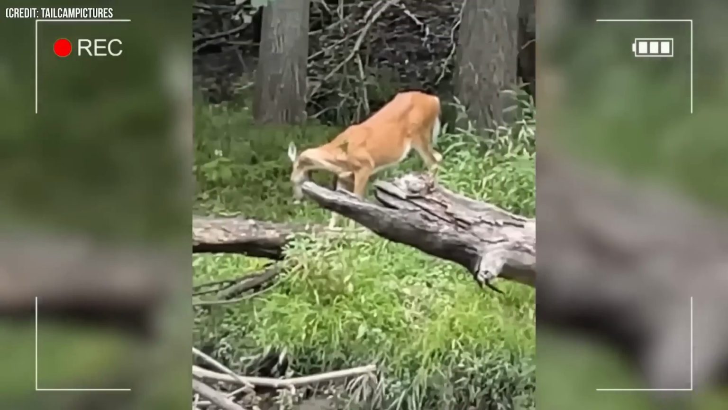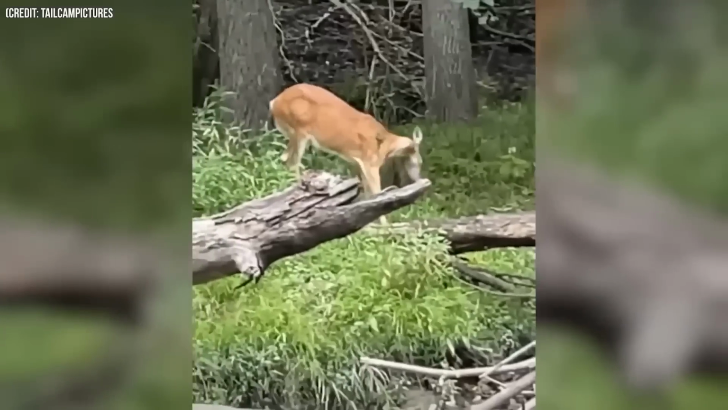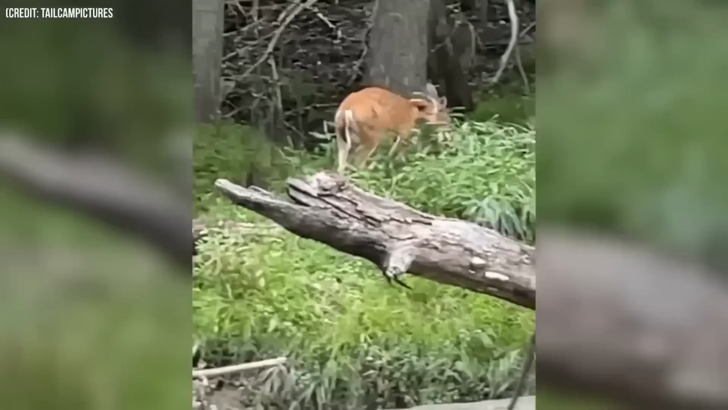The person who was a few yards away from the deer captured the video on his phone. The person was shocked to see the animal. The deer was just wandering in the woods.